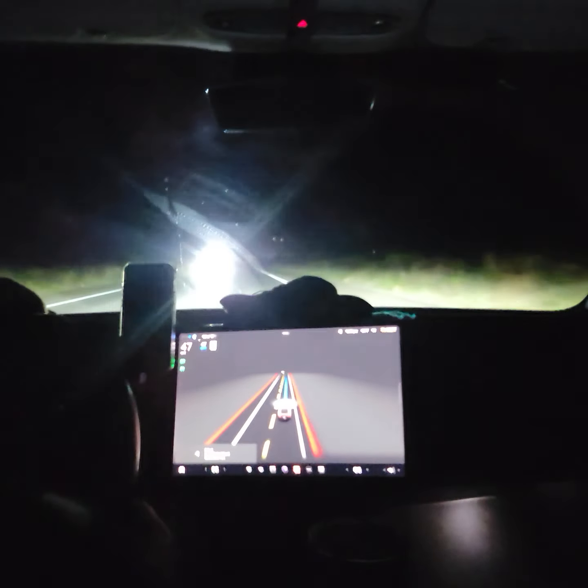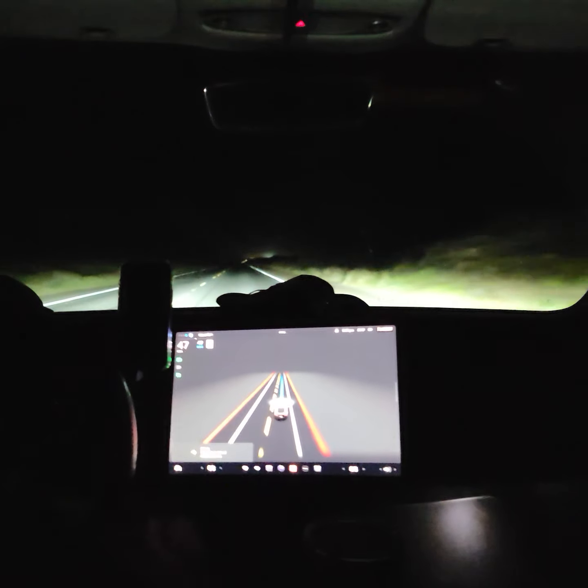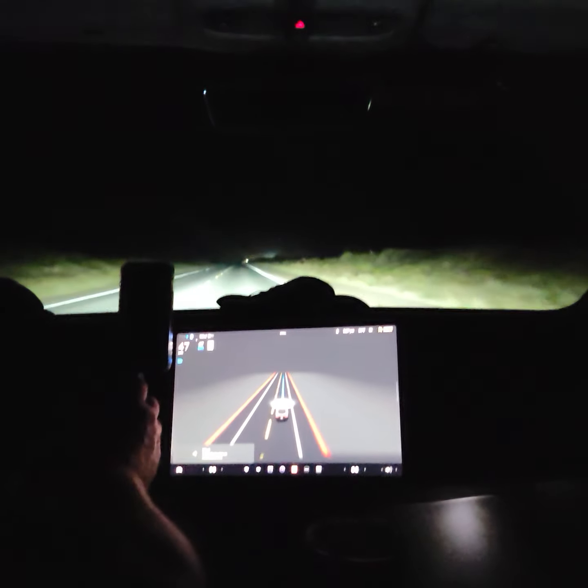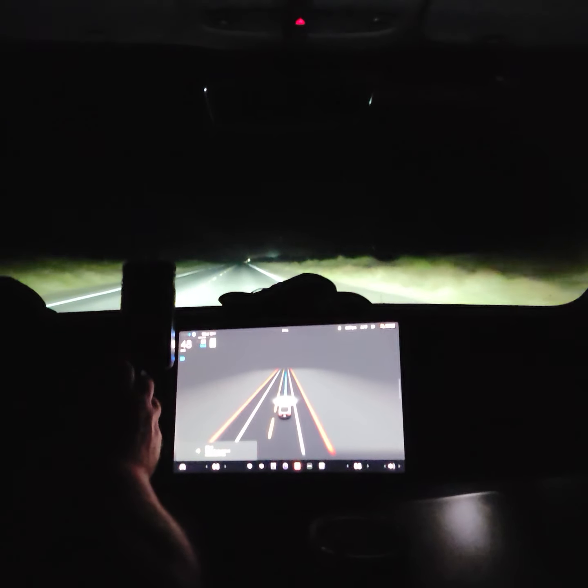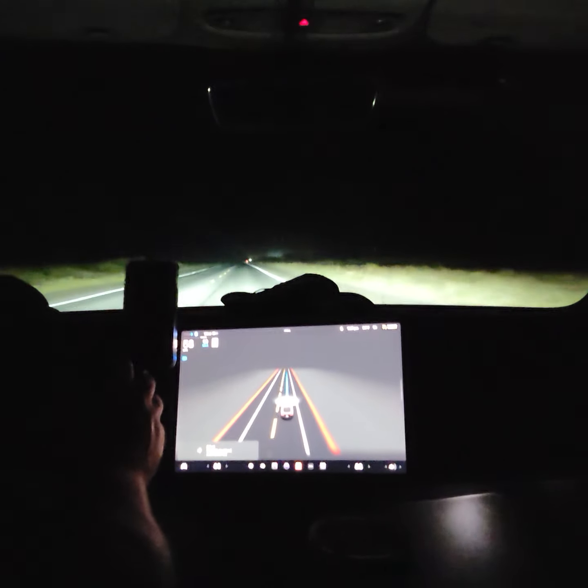Looks like the last car here, for a while at least. So I'm turning back on auto high beams. Now it's using it again. Opening up the speed here for a little bit because we still have 3 miles to go.